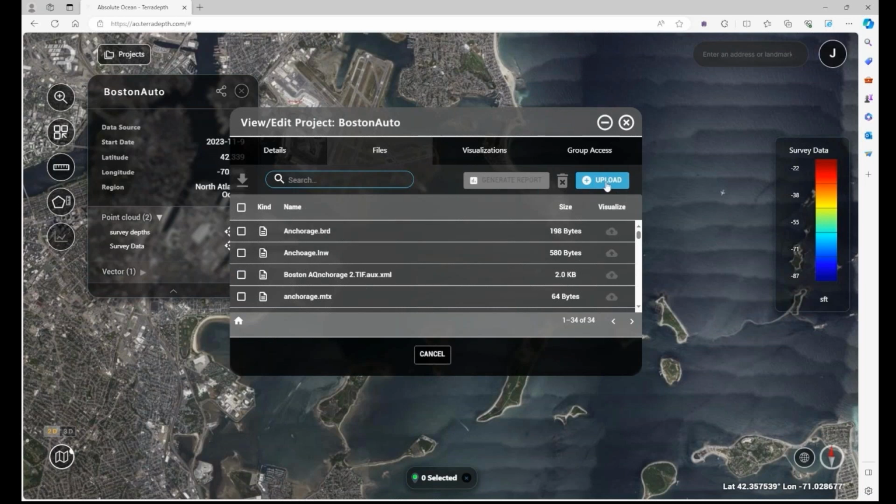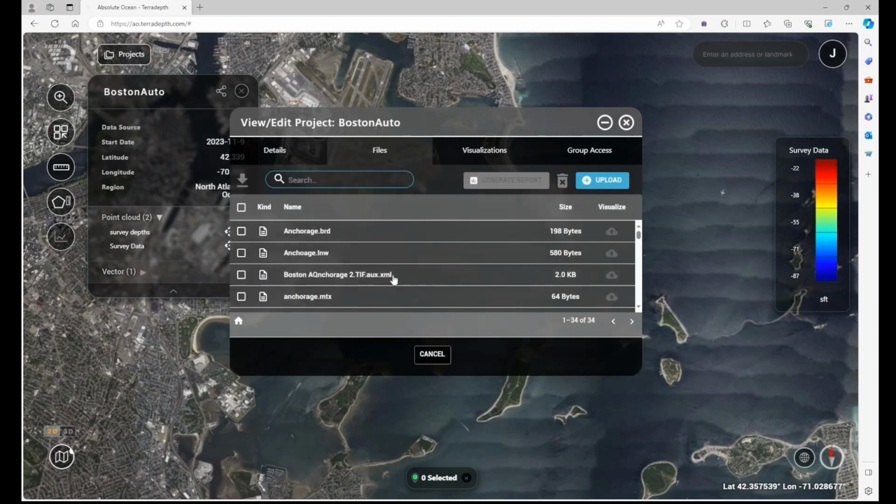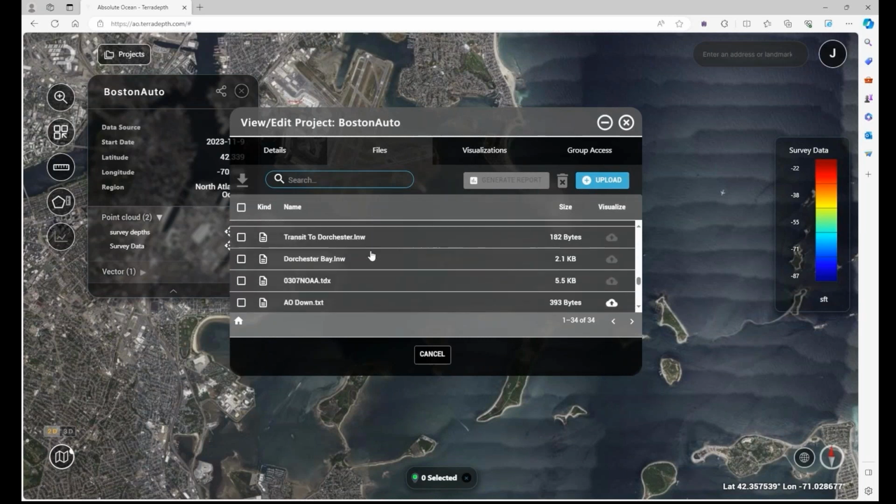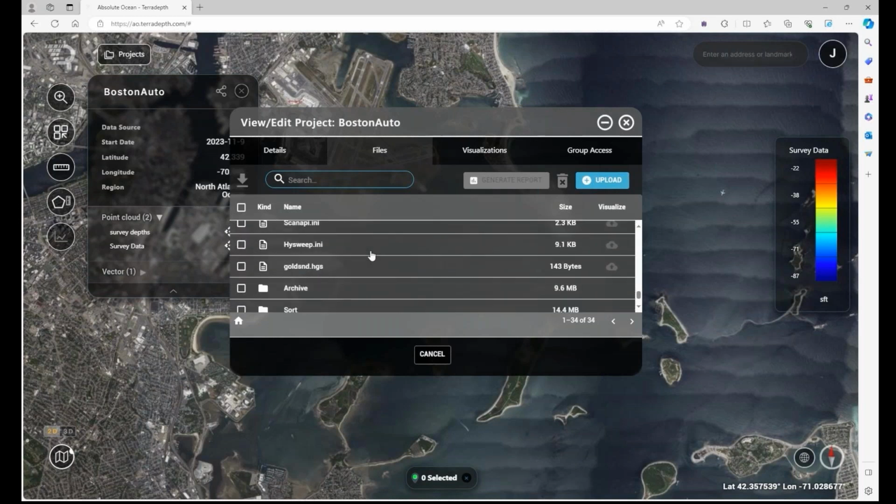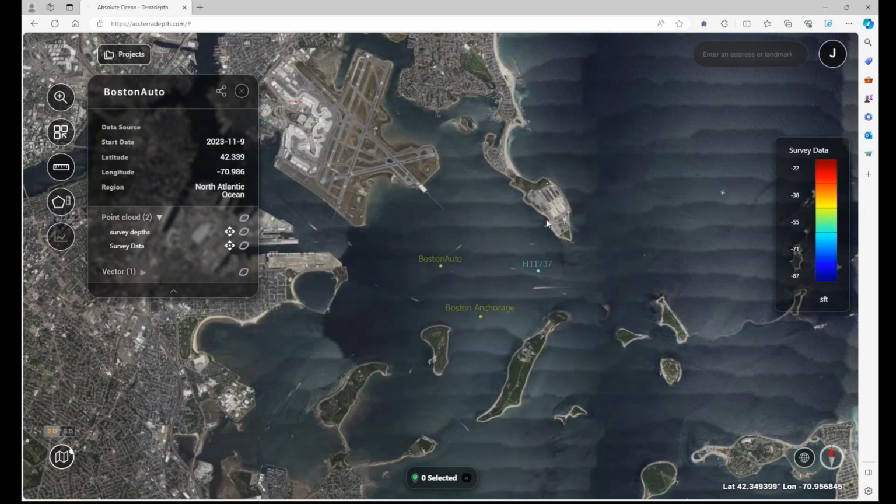I have all these files. In the previous one we would go in here, hit the upload, and browse our files. But now all of these files were automatically synced. Anything that changes, INI files, text files, matrix files, anything that changes will be synced into your project. So if the file was written once and then there's a new size or a new change to it, it'll actually be uploaded.